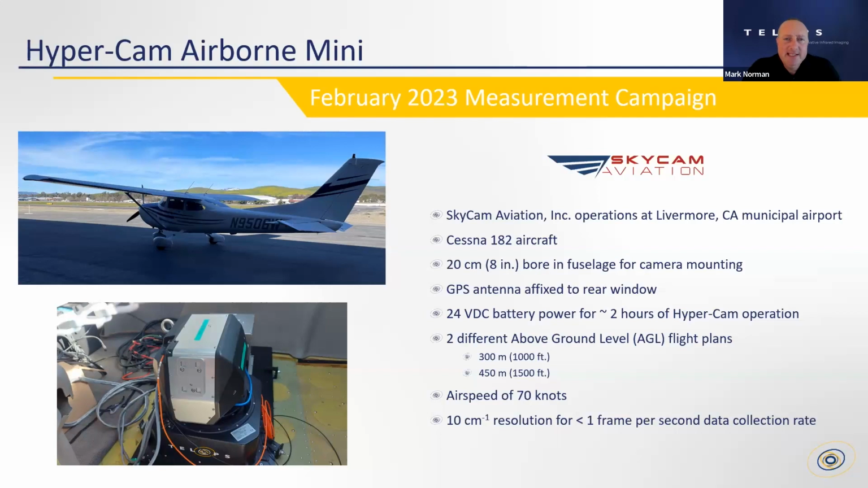The way we set up the Hypercam Airborne Mini for these measurements was we operated at 10 wave number resolution. Now, for you, that might not mean anything, but all it means is the lower that number, the wave number, the finer the peaks are in the measured data, and the higher the number, the faster you can collect data.